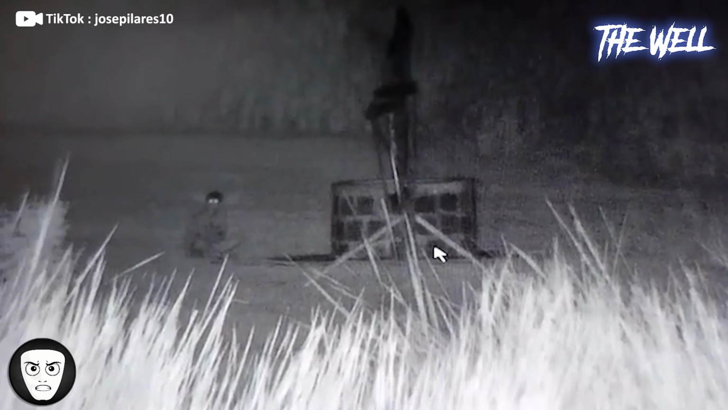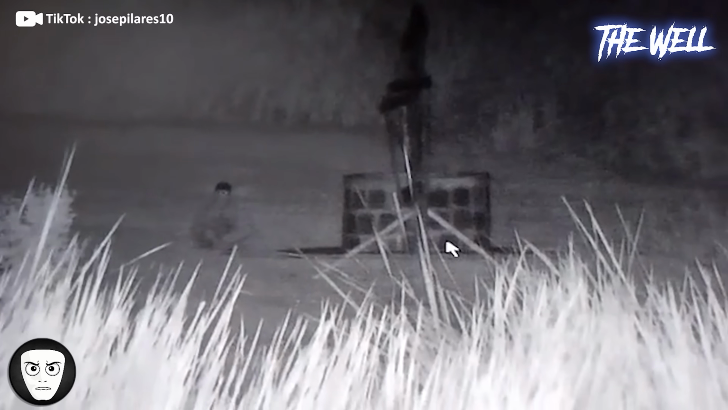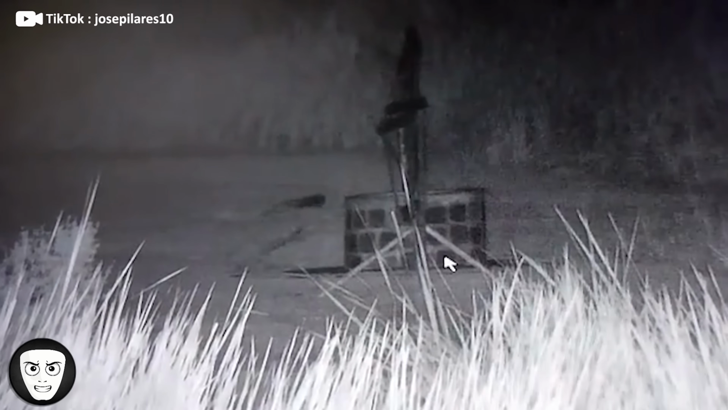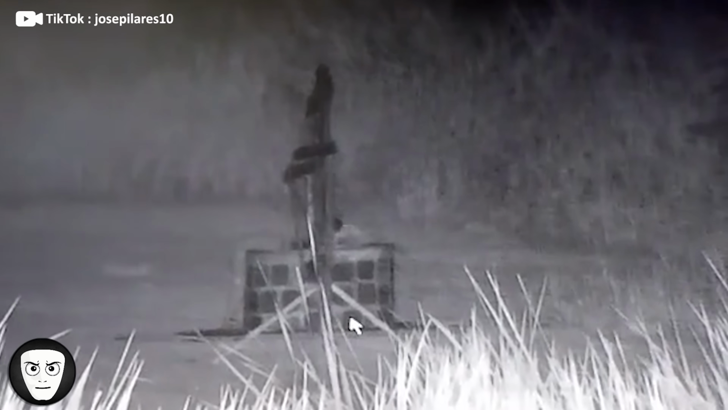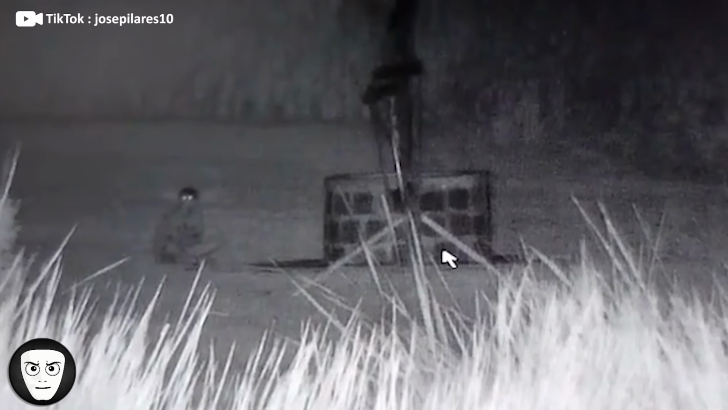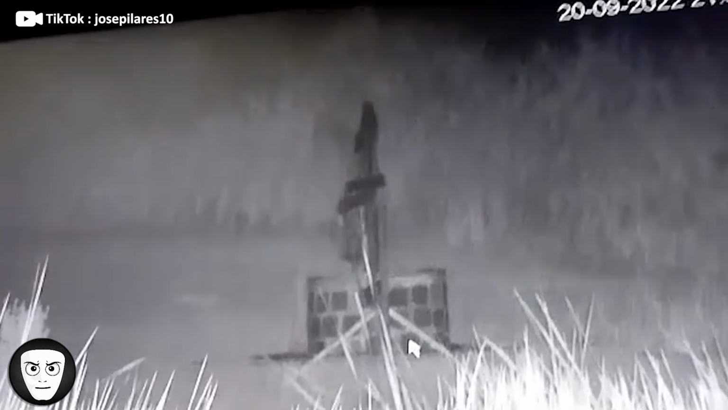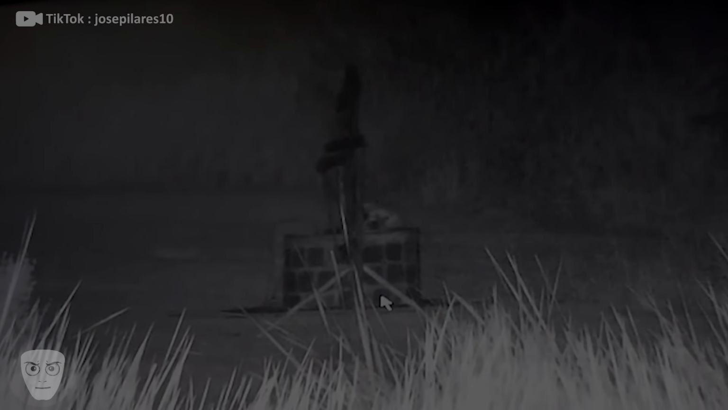A strange piece of security footage was reportedly captured on a farm in Peru. The clip appears to show someone sitting in a field near a well. But moments later, the figure stands up and seems to distort into what looks like a dark column of mist before moving toward the well. With no verified background information, it's impossible to know what actually happened. How can you explain this?